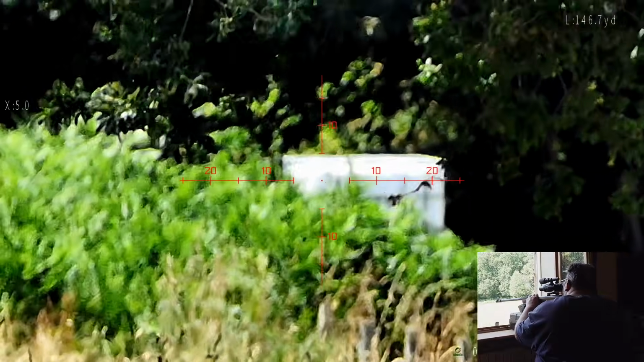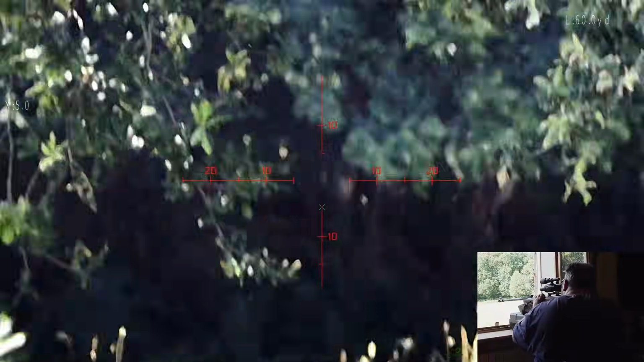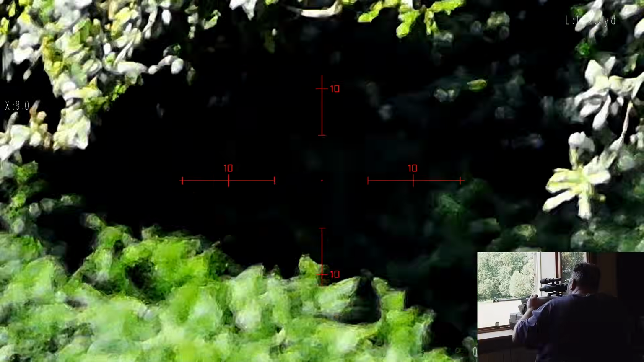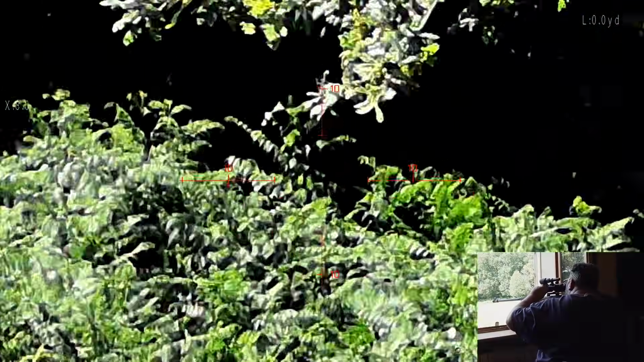There we go. It keeps fluctuating, but this is the other lens. I'm not sure which magnification it is, but we'll go all the way in. See if I can focus it at all. It's not bad.